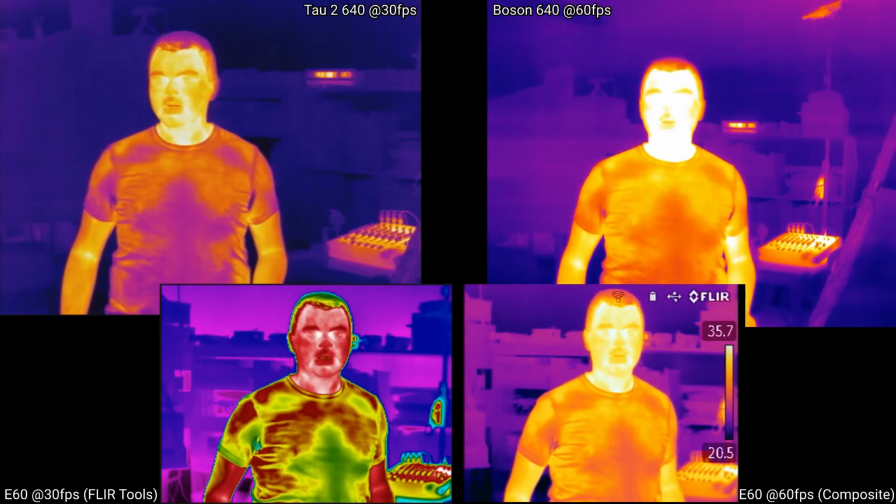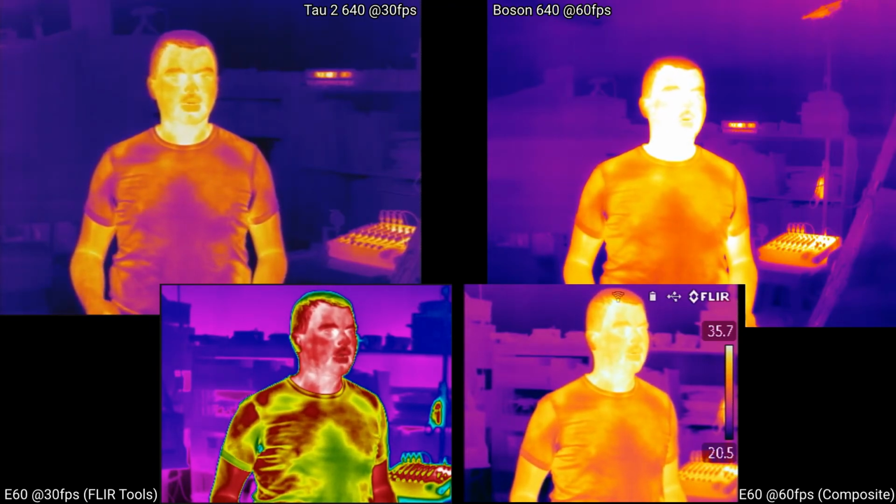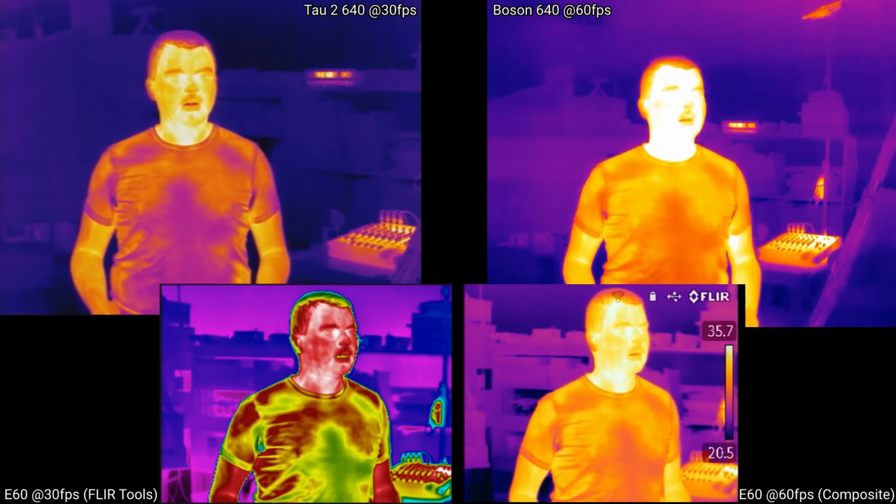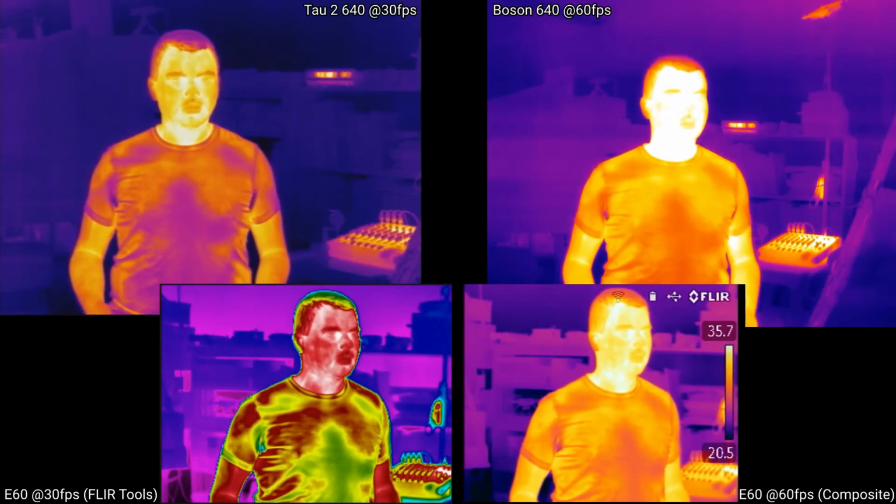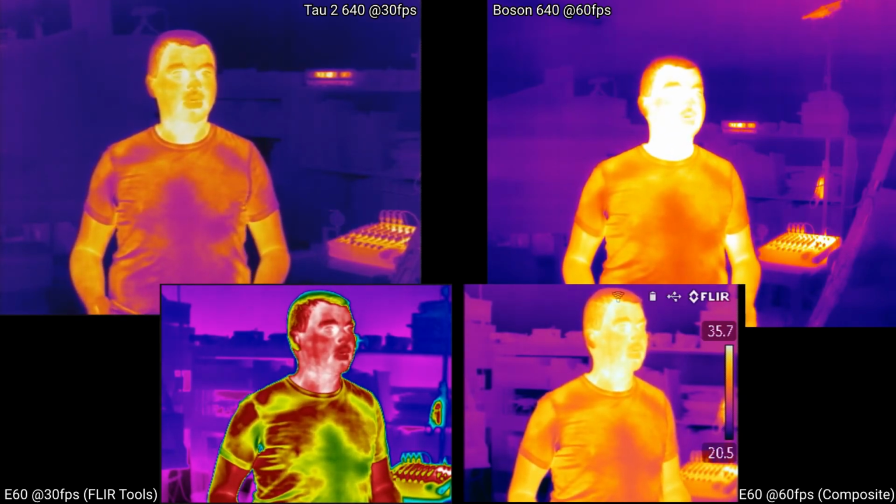But yeah, a little comparison. Since I have these 3 together, finally, I just got the Boson recently, I figured I'd do a little bit of testing and see how things were working. Put this up on the internet so that people looking at dumping a whole bunch of money into a thermal camera can know what they're getting into.